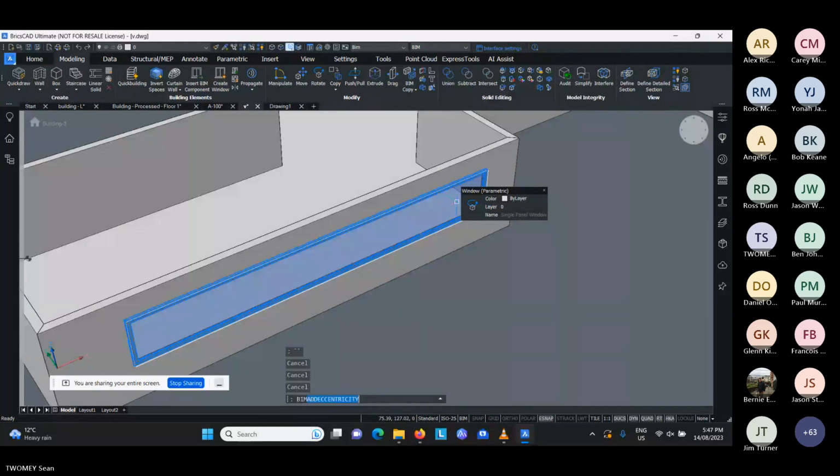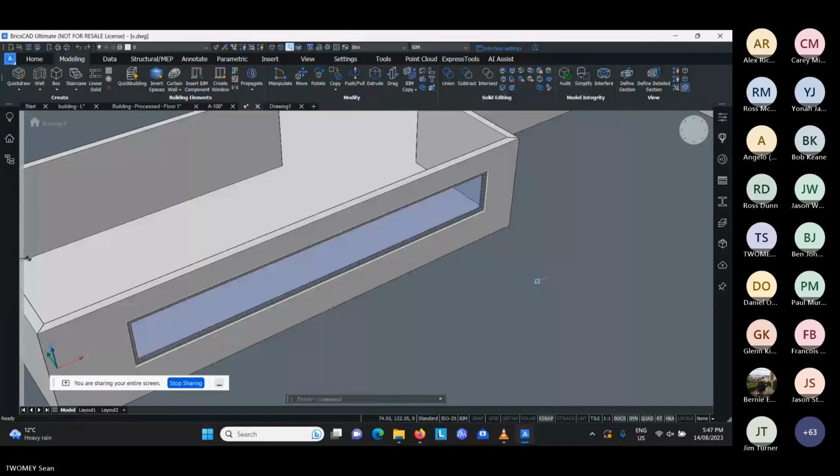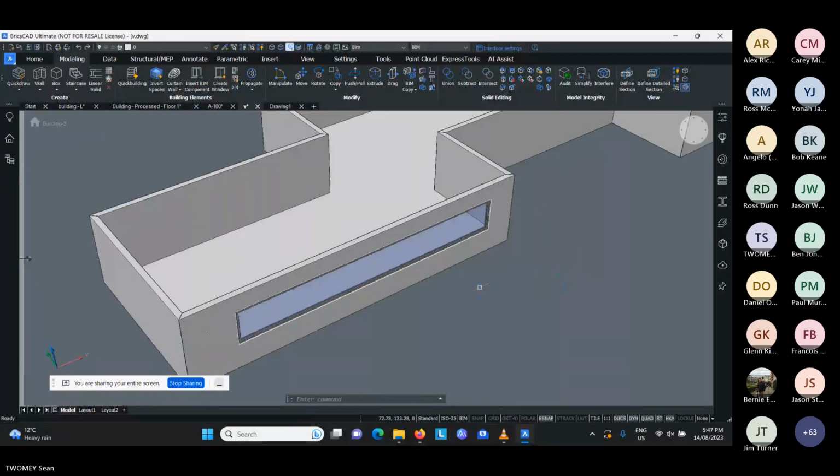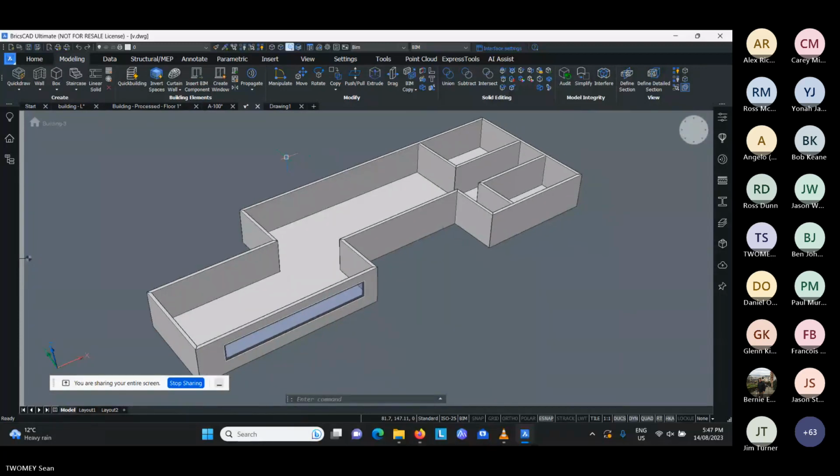So if I type in BIM insert, and if I change this file of type to RFA for Revit families, I could import Revit windows and doors and everything else I need as well. So we'll get to that later on. It's nice for people to have some appreciation of the objects before we get too convoluted with all the point cloud side.